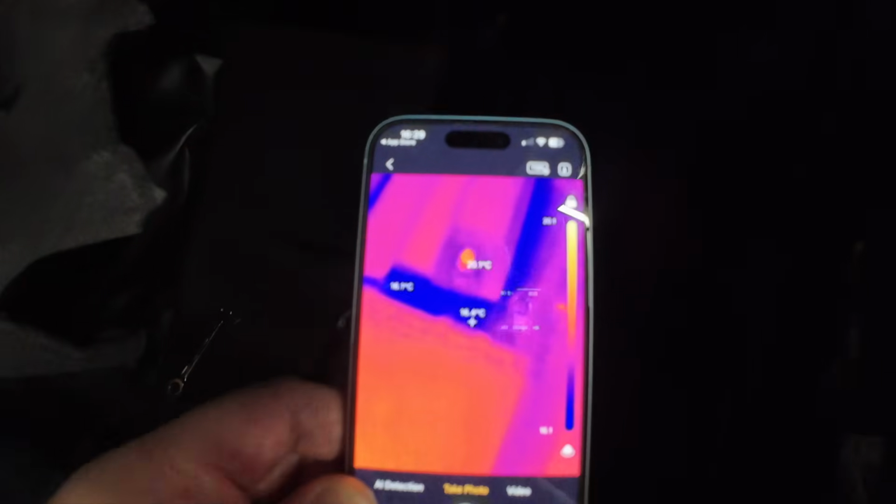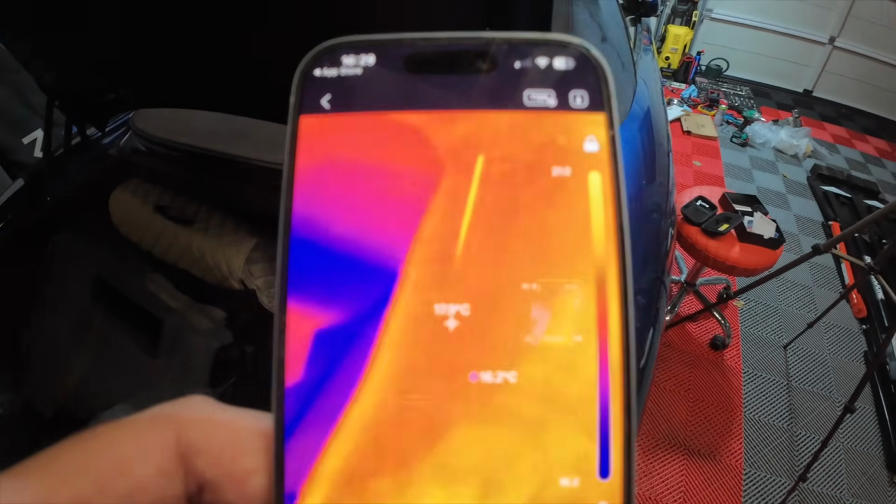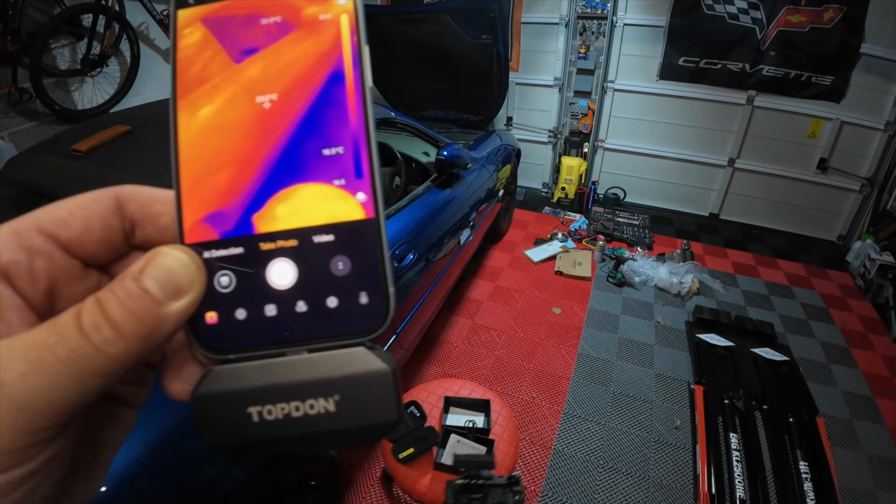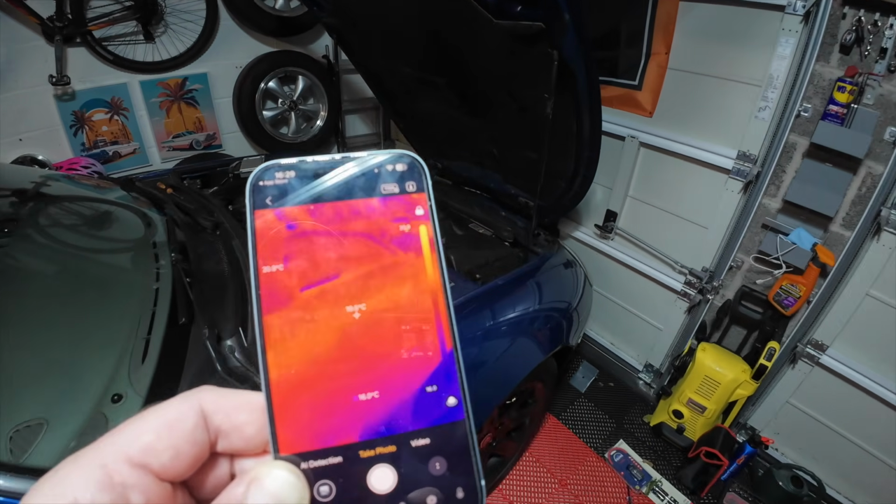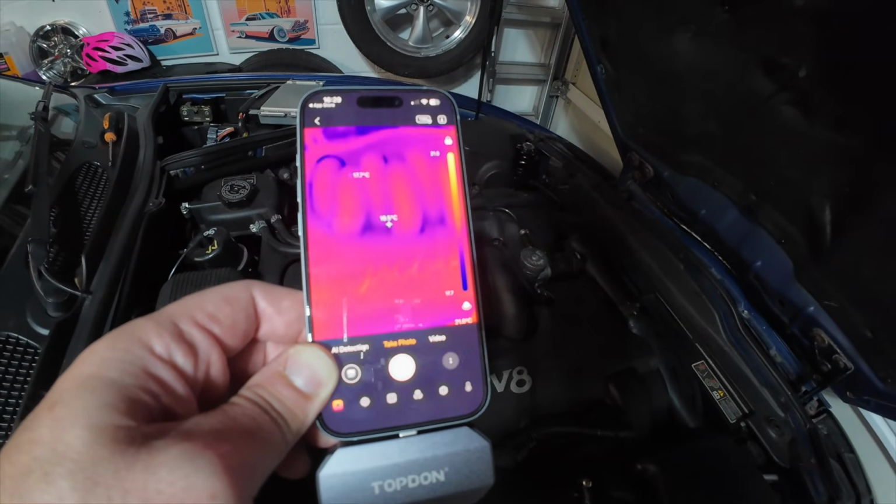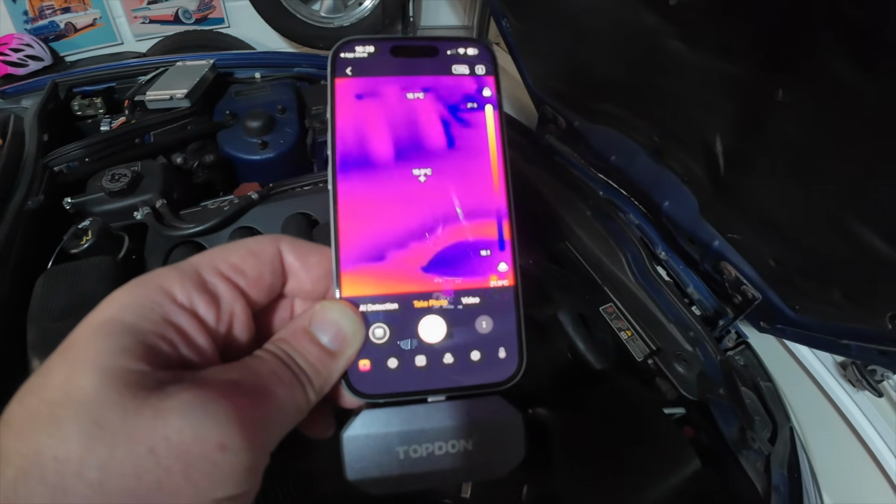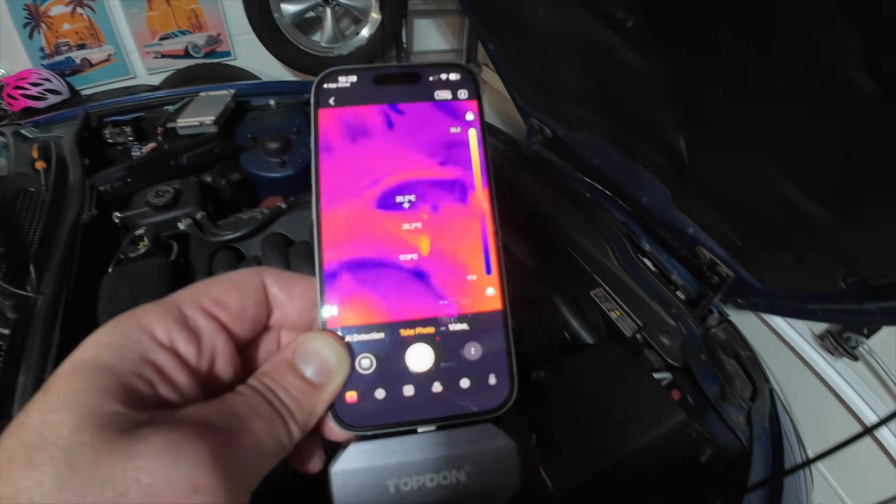It got disconnected just now, obviously. But this car's obviously been sitting for a good few days now with nothing happening to it. I'm just showing you what the camera can do without any components being on. So at the moment the engine is showing 20 degrees as well. It's all room temperature stuff, this. But it is pretty cool.